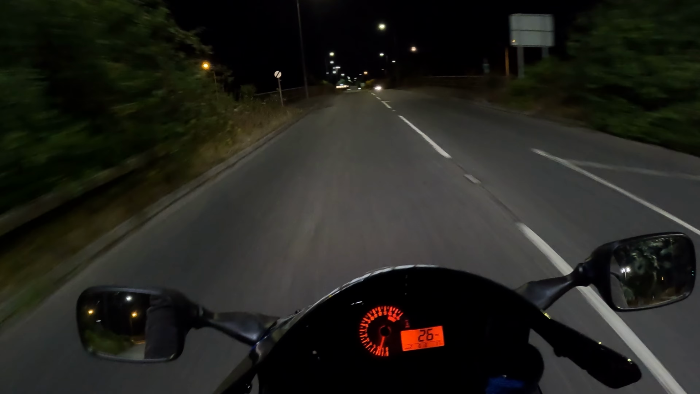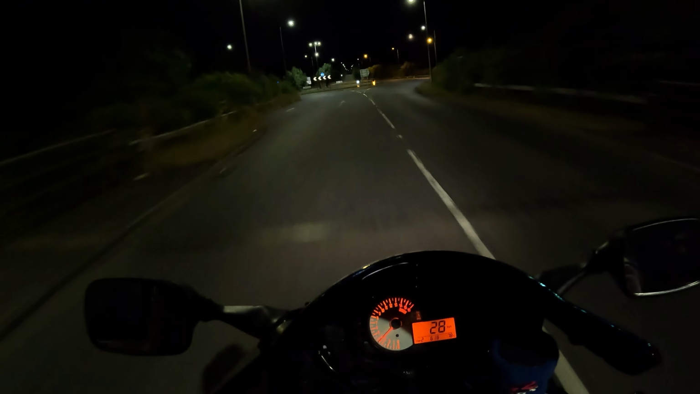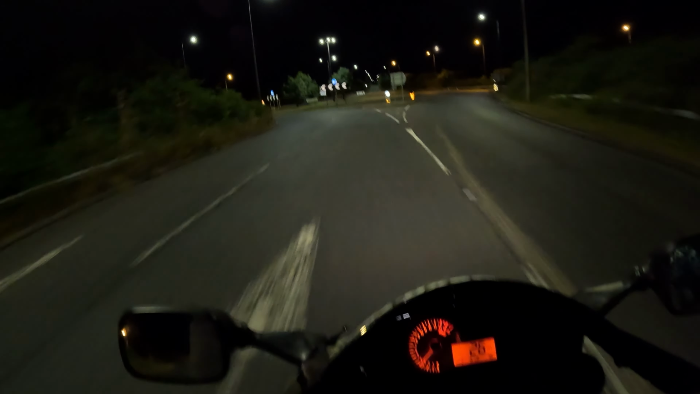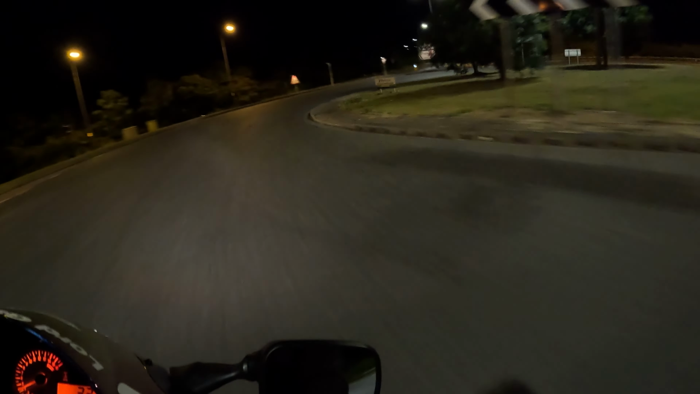Is that first or second? No, that's first, man. I really need a gear indicator, man. I desperately need one because I always forget because I'm concentrating on everything else.